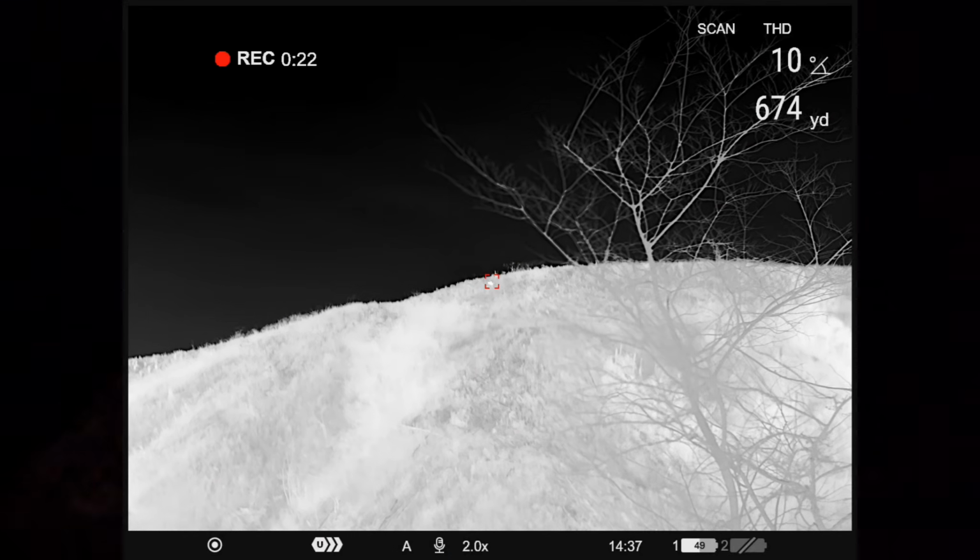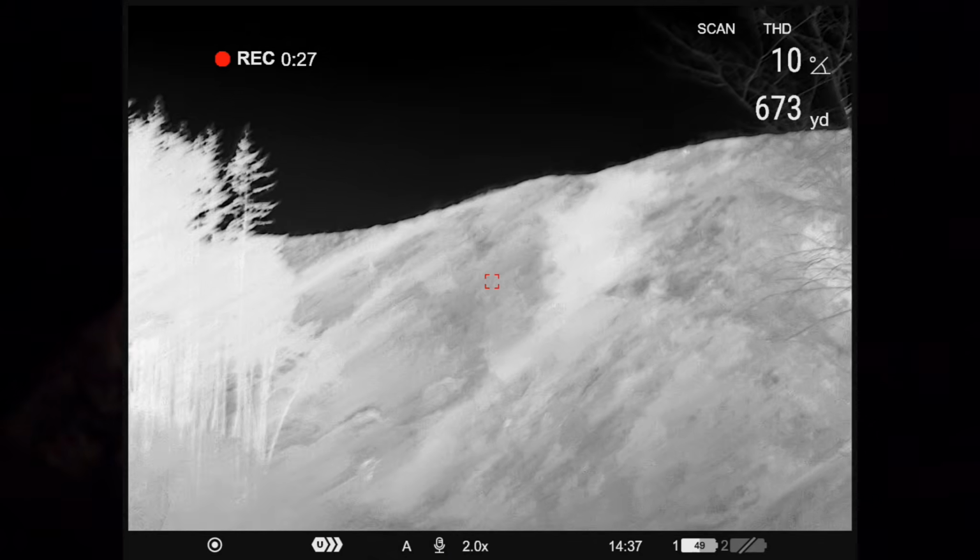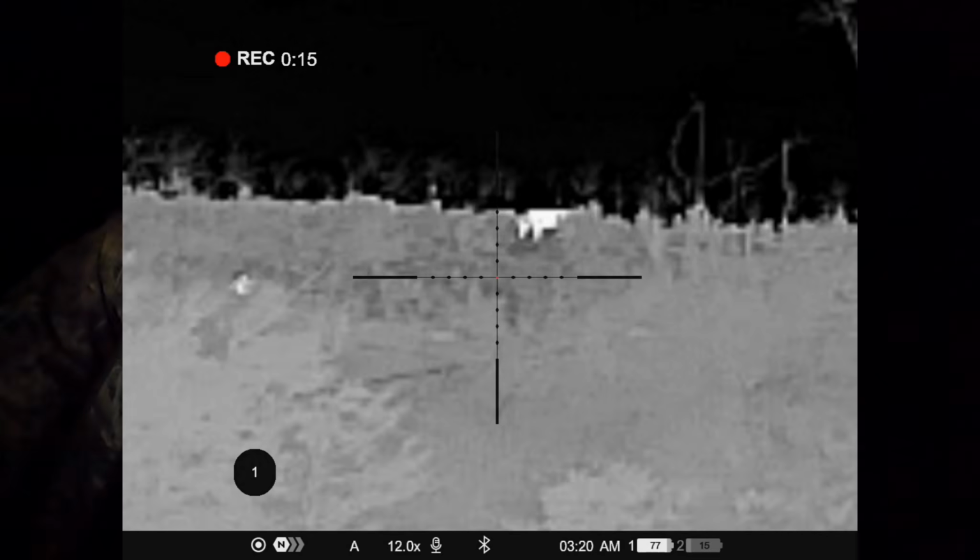I don't even know what time it is now, but the temperature has plummeted. It's freezing, but the good news is we've just spotted what looks like a big animal. It's about 700 yards away, so we're putting a stalk on it now.